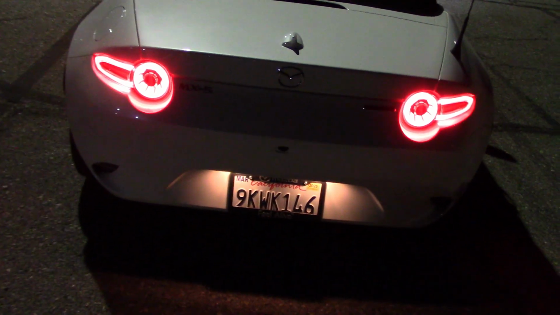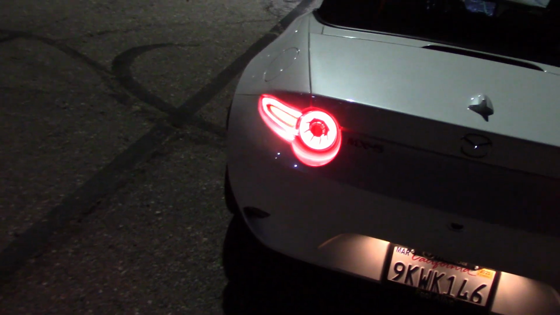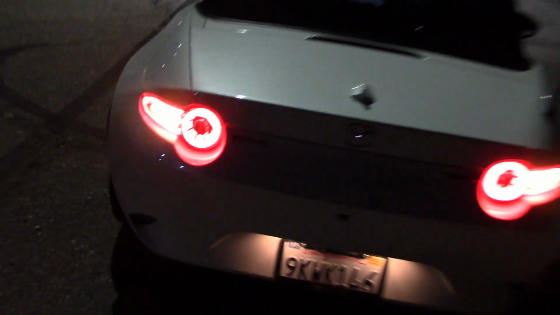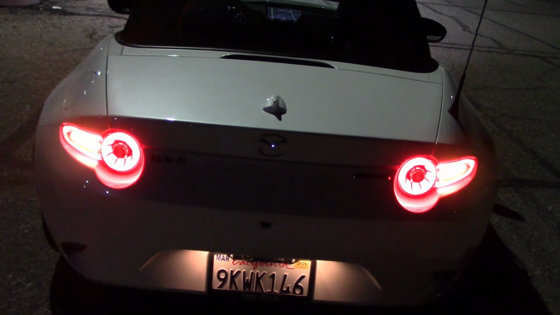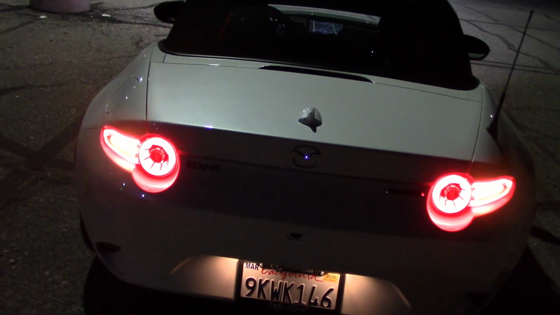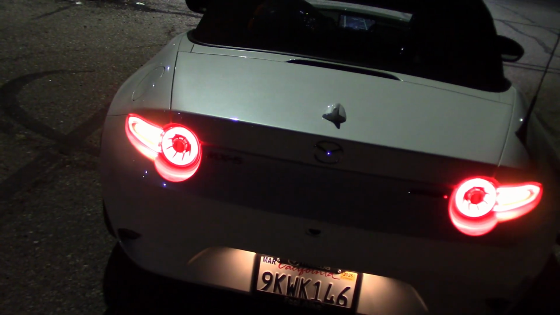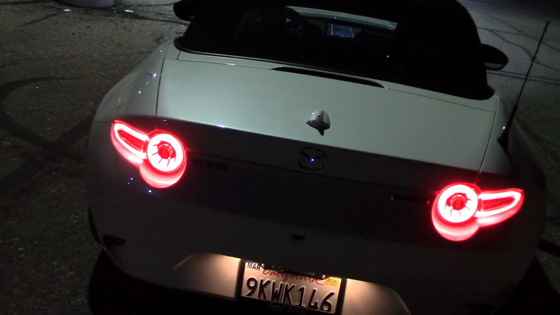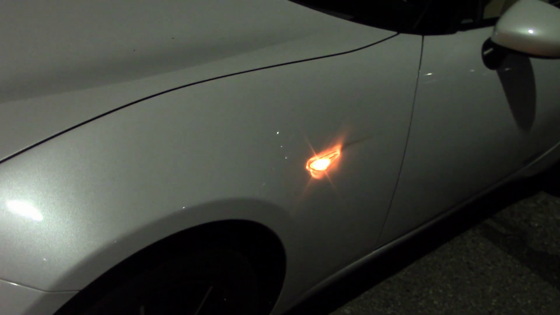Here's what the rears look like. Big enough and bright enough. Got the emergency lights, a little bit on the small side. This is a small car, so you can hear the word small quite a bit, especially on our full road test we did on the other video. Small car, small info screen, small seats, small everything. Emergency lights on the front. Interesting, instead of having it on the mirror for side view, it's on the body panel.